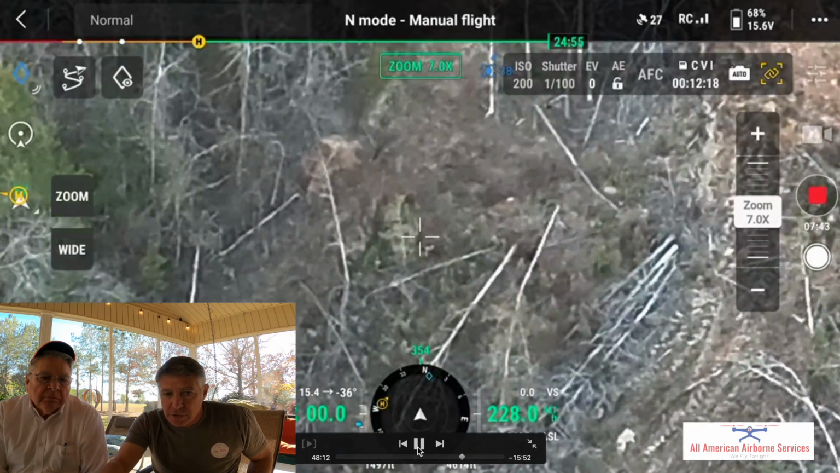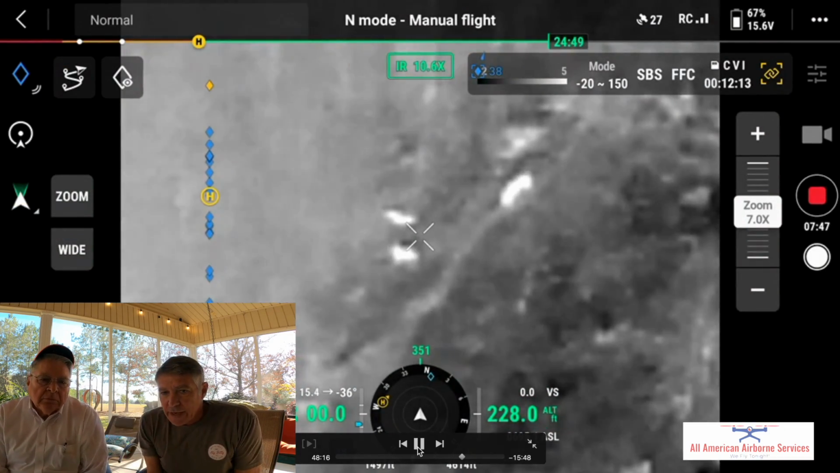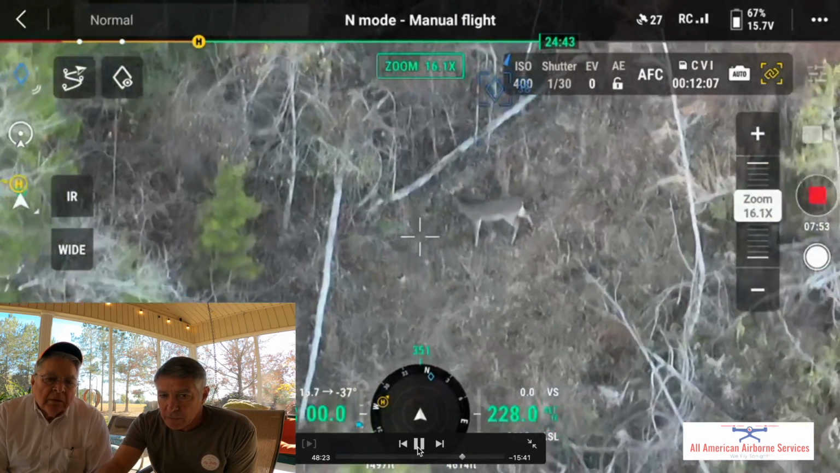Okay, so this is just down from the food plot at 8. And here's our first encounter with the does, and he's kind of sniffing them around and running them around.